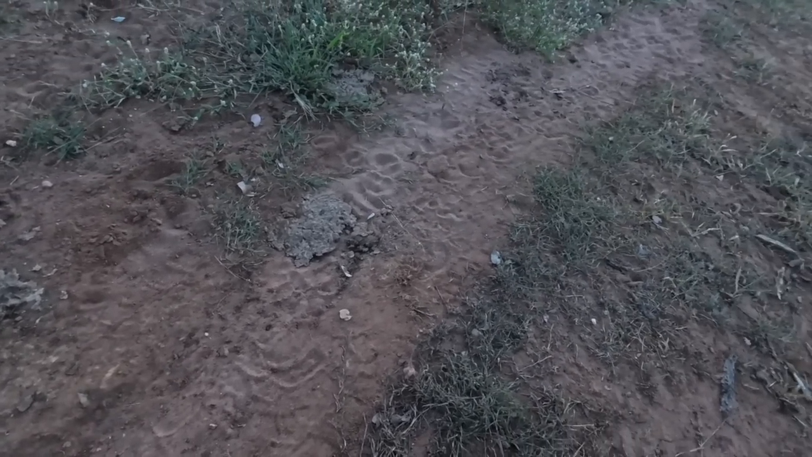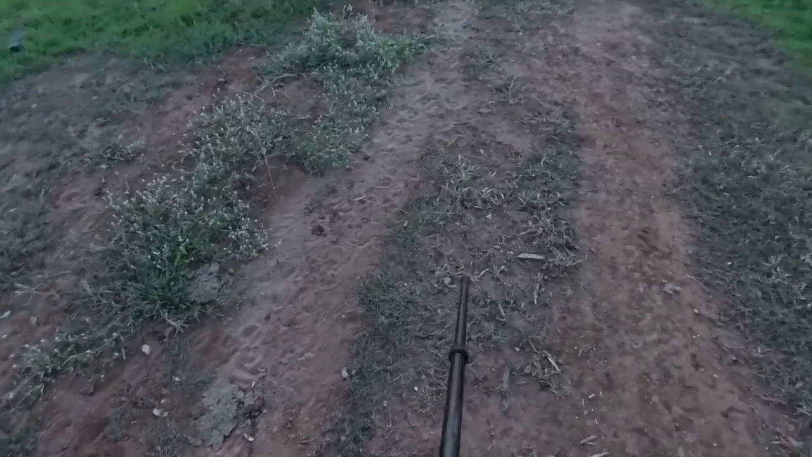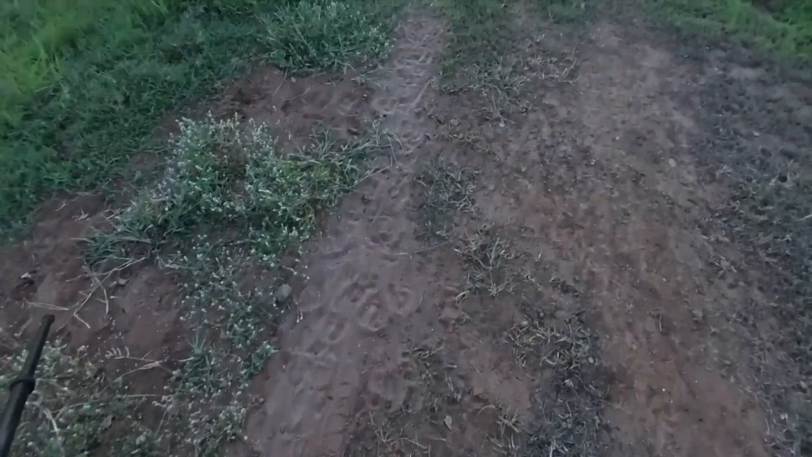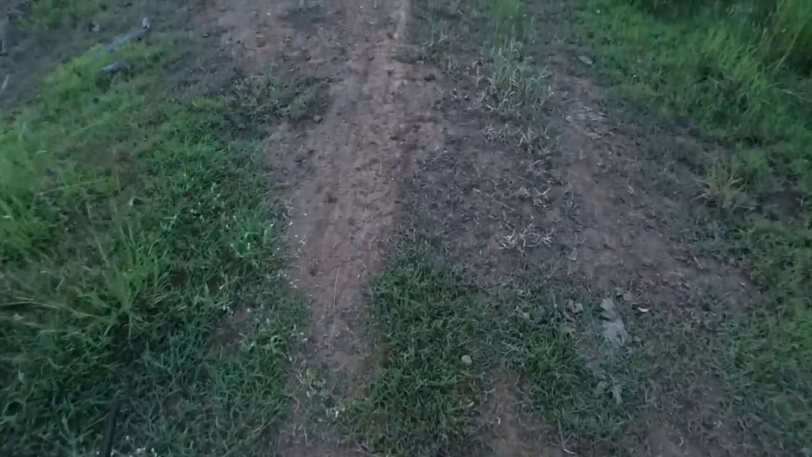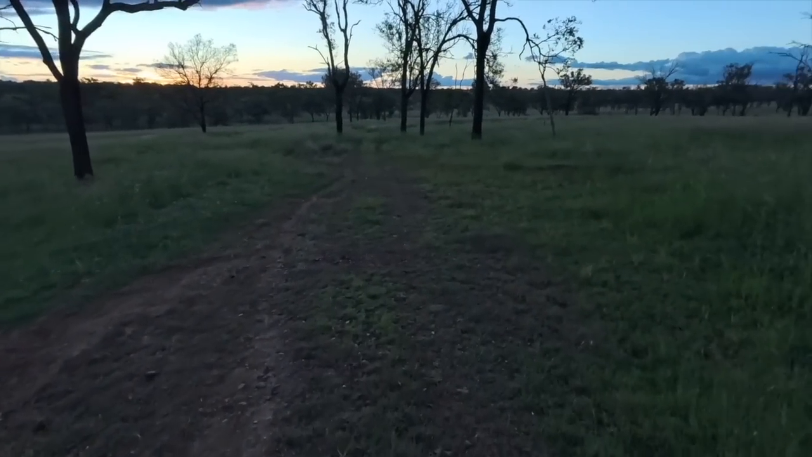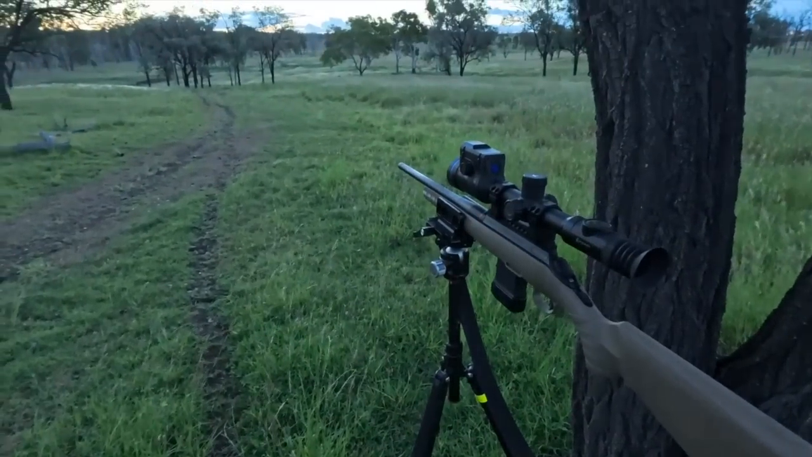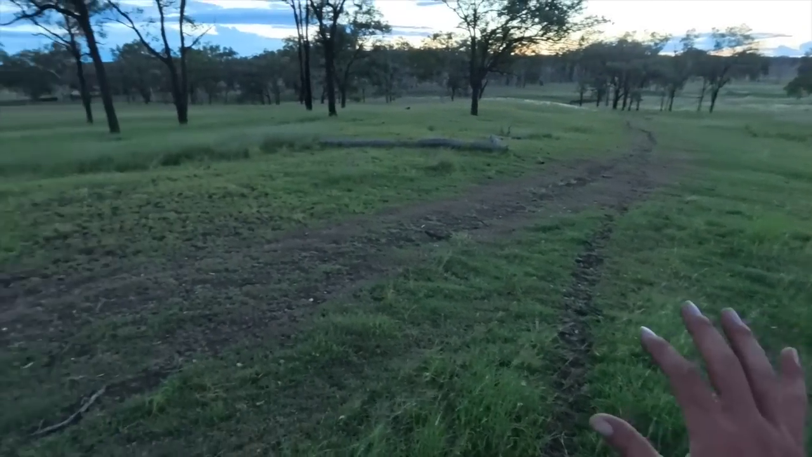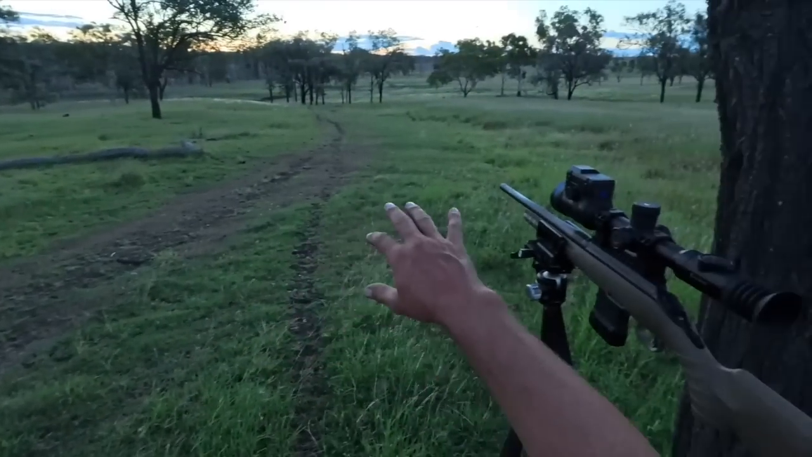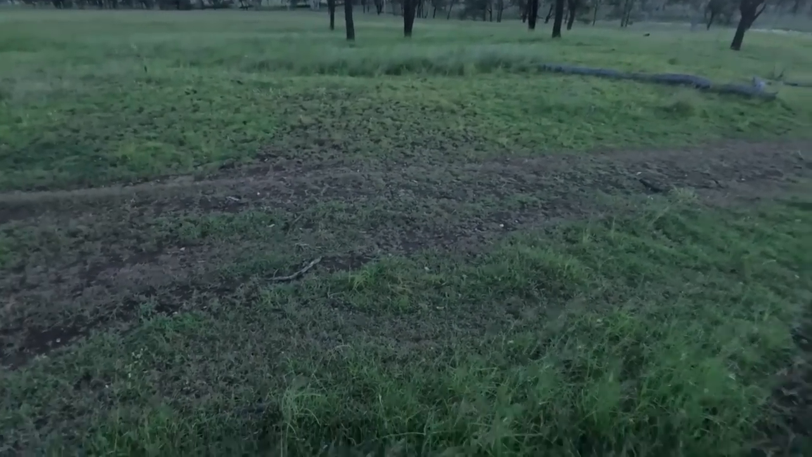I thought it was a dog track there, but I don't think it is. Cattle have been along here over the top of Mama Mark's road this morning. Okay, so I've set up here overlooking this whole gully system, and I'll do a bit of howling and scan around.